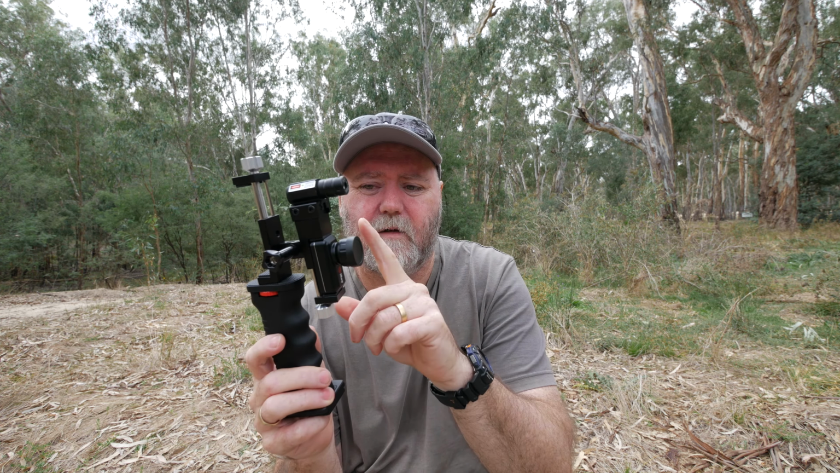You're looking at the lower end sensor. There's the high end, mid, and low. This gets you into that mid-range sensor size, but at the more low end price. And I've got to say it.